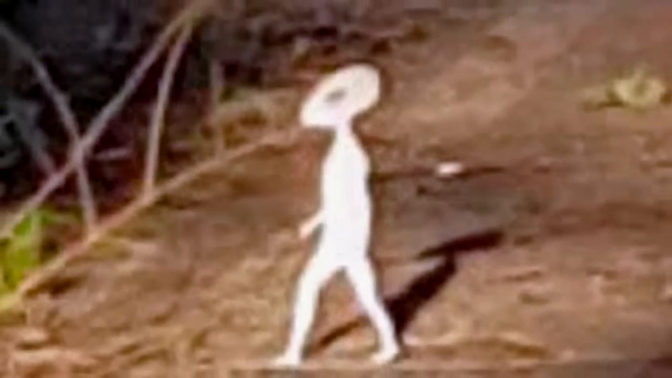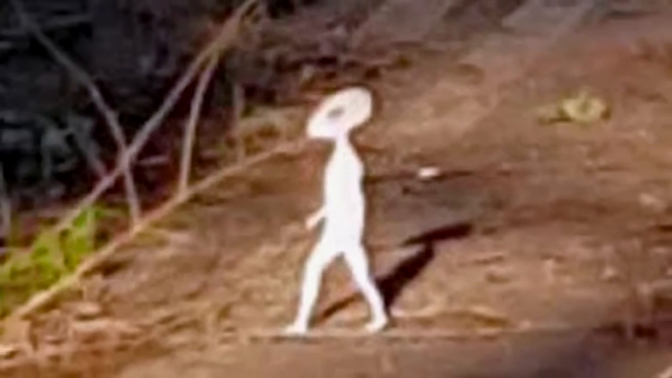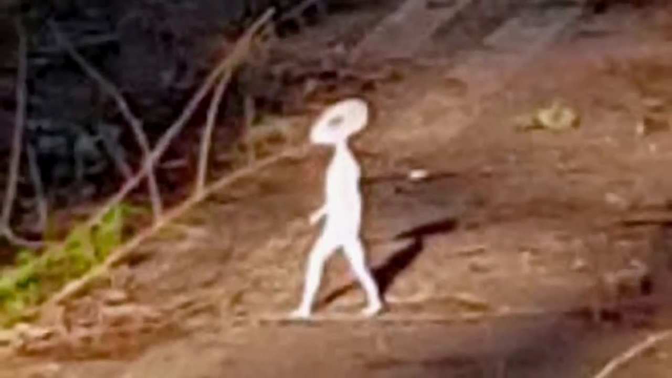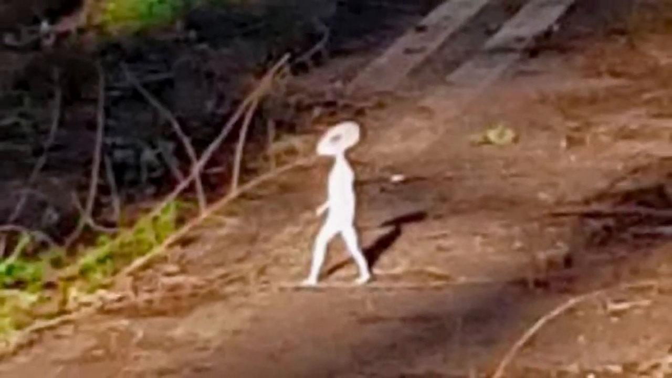The following day, authorities combed the canal, but they didn't find any trace of the creature. Some people online who have seen this image are convinced that it's an alien. How about you? What do you think was captured on camera? What was it doing in the canal? And where could it be now?